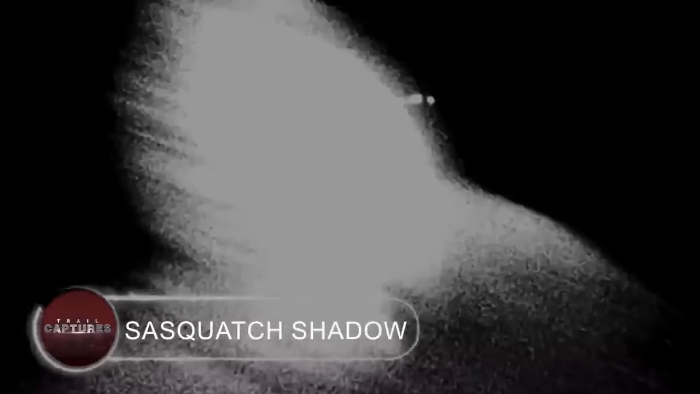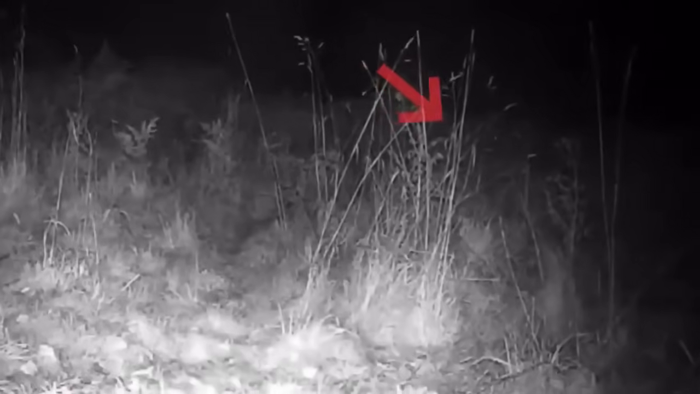Sasquatch shadow. It appears here for a split second before disappearing. What may this flashing object be that was captured on camera? Many people thought the animal captured on camera was a mountain lion or possibly a bear, but when the footage was shown to the investigators, they discovered that the animal was actually a baby Sasquatch. This is due to the animal's incredible speed and the plausible head that appears on the camera, indicating that it's a bipedal animal.